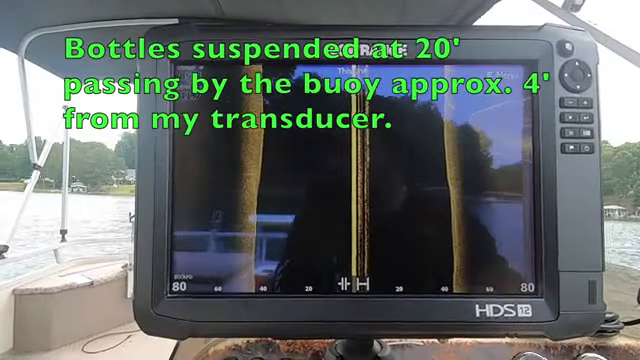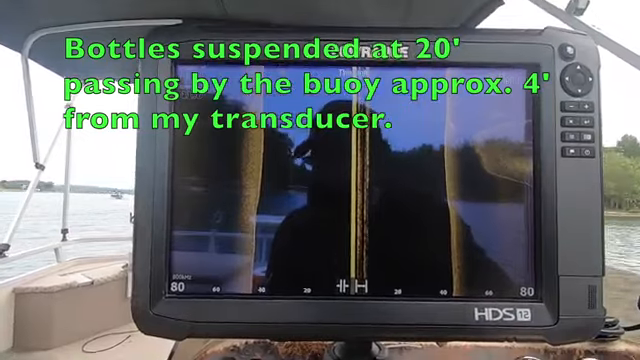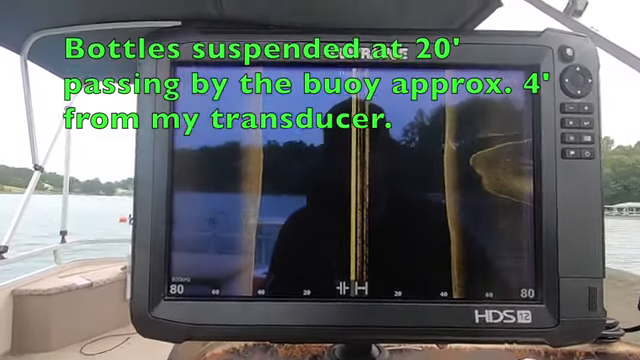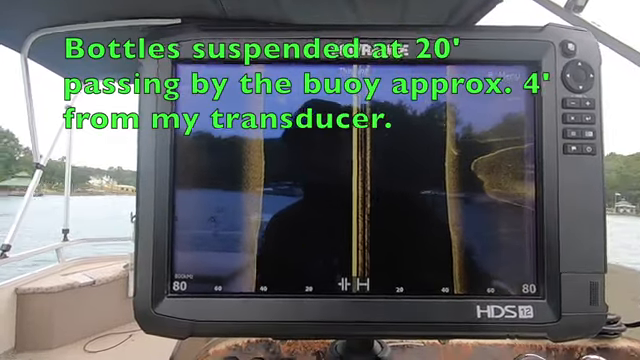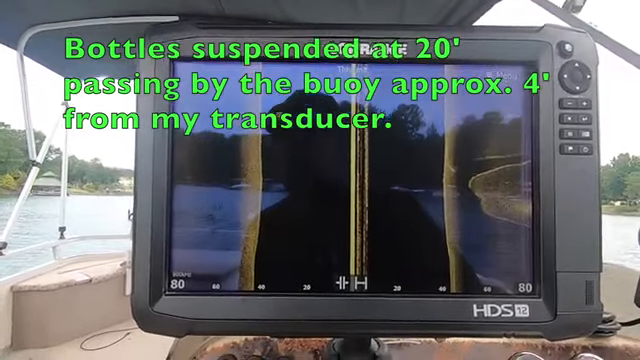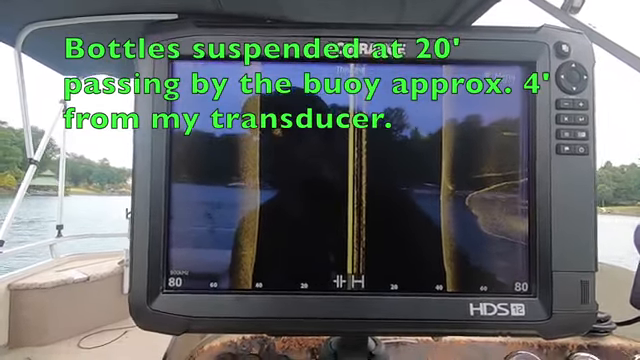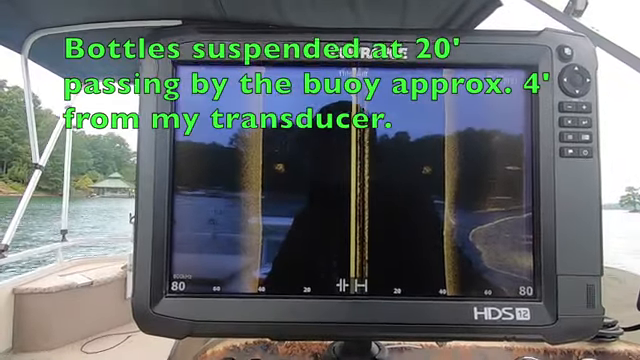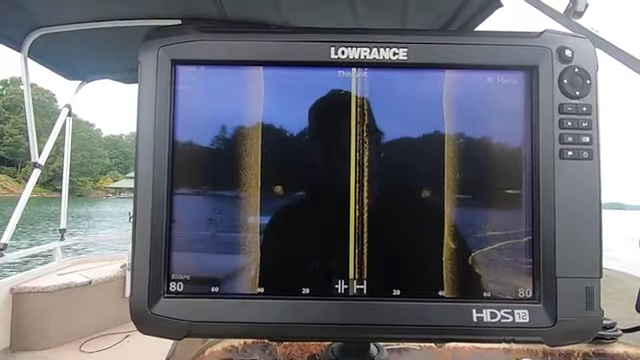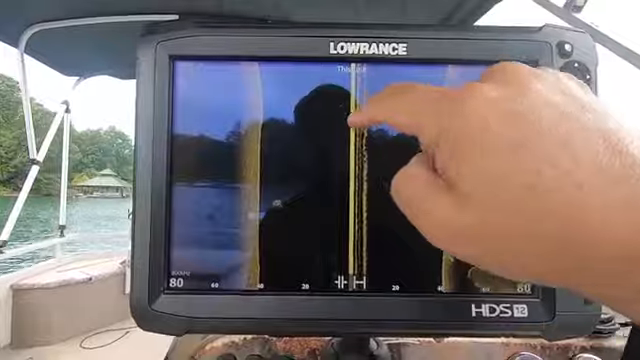Okay, I've got my buoy target set out, 40 feet of water. I've got 2 Coke bottles representing air bladders on fish, suspended 20 feet down. I'm going to go as tight as I can get to the buoy without running over it. When I say tight as I can get, I'm going to get within about 4 feet of it. Well, right here. And that's a mark that I got.